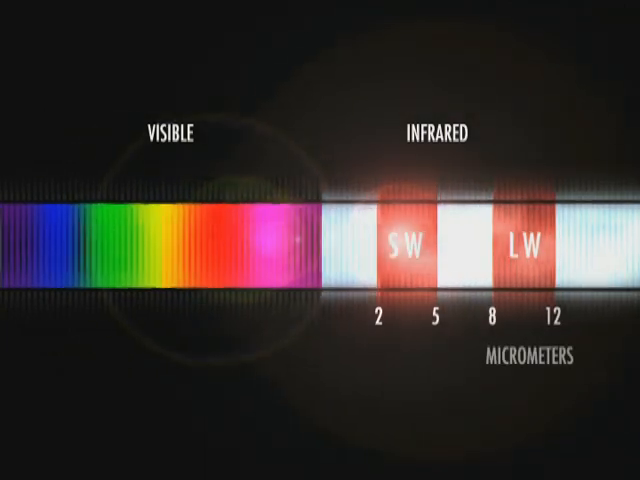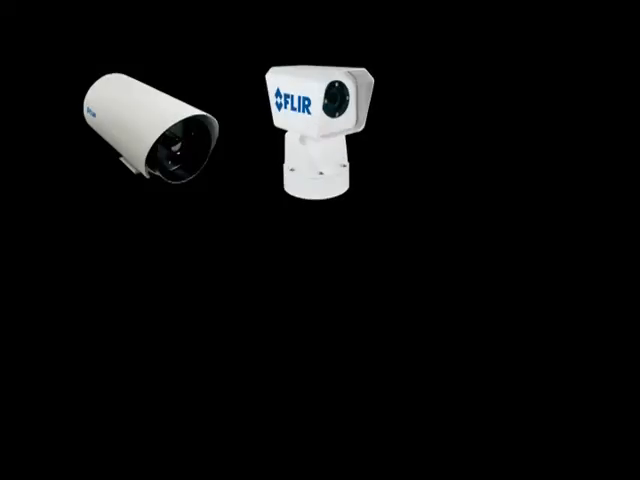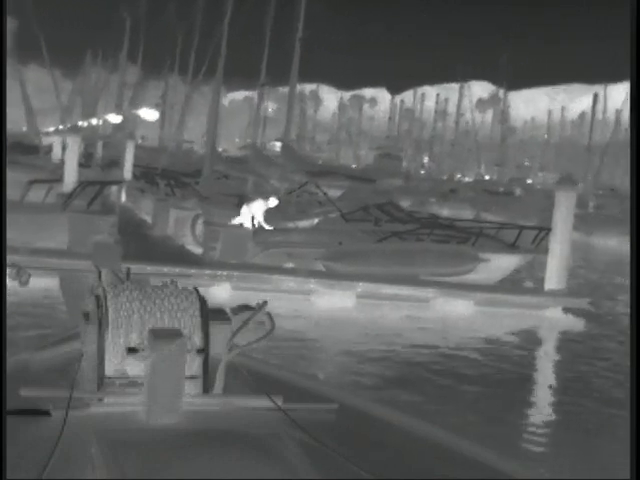Uncooled detectors operate in the 8 to 12 micrometer waveband. Most FLIR Systems thermal imaging cameras contain an uncooled vanadium oxide microbolometer detector. Contrary to cooled detectors, they contain no moving parts, which reduces downtime and maintenance. They're less expensive, but do not have the range performance of a cooled detector.